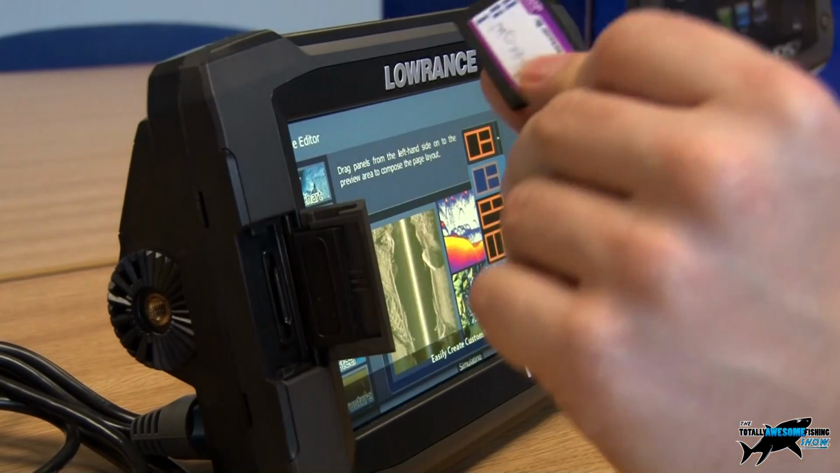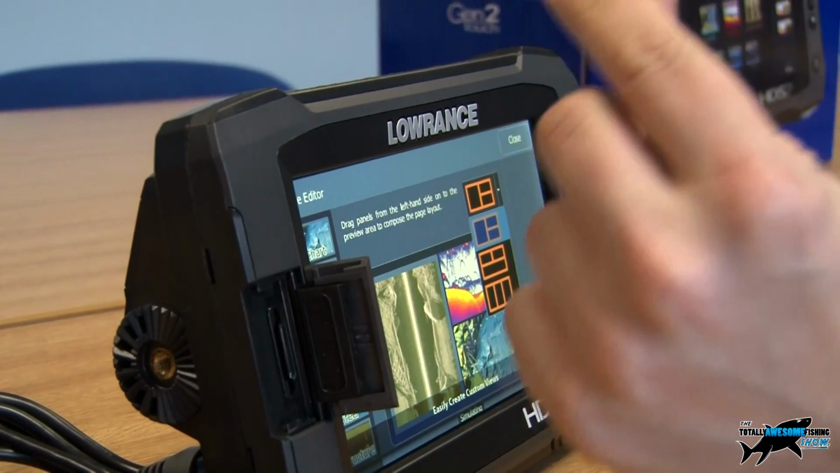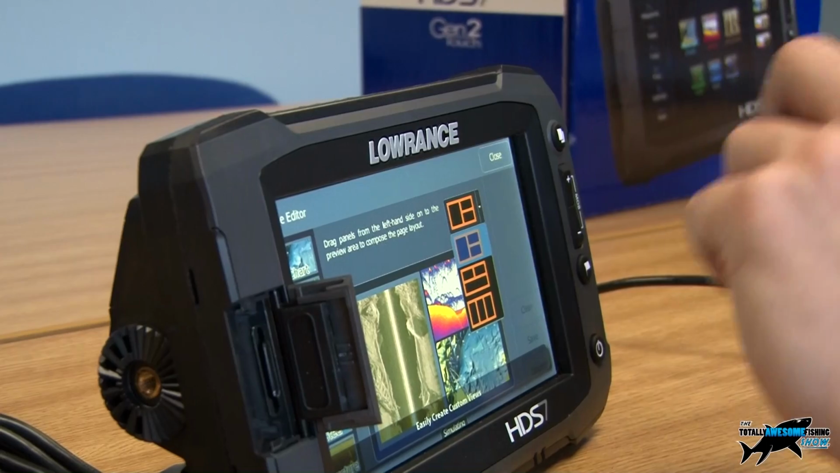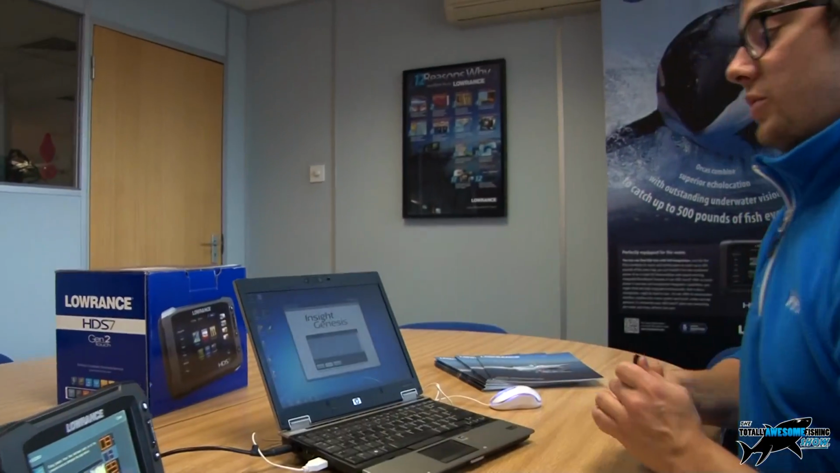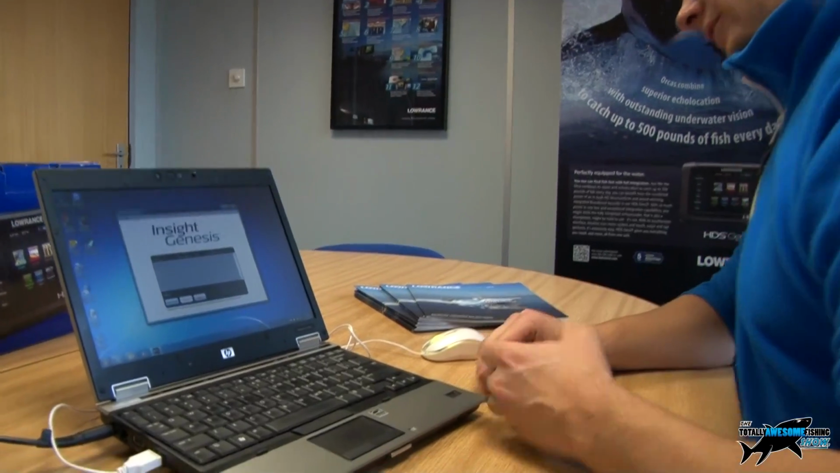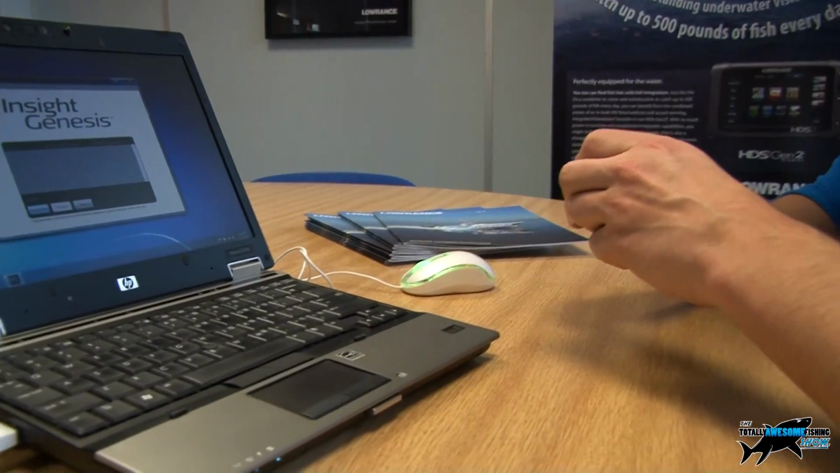We've got our card slot here. So on here, we've actually got a recording that we took with yourself when we were out on the Thames up at Shepperton. And we'll see what sort of map we can produce from that information. So I'll just put it into my little SD card slot.